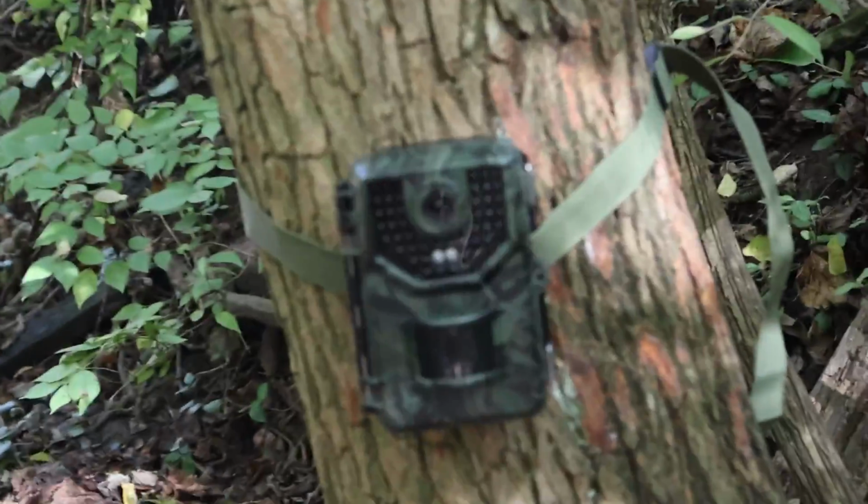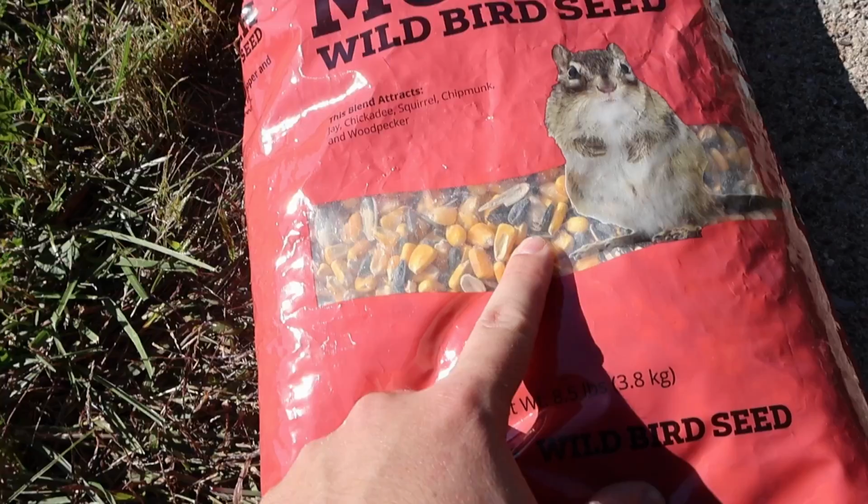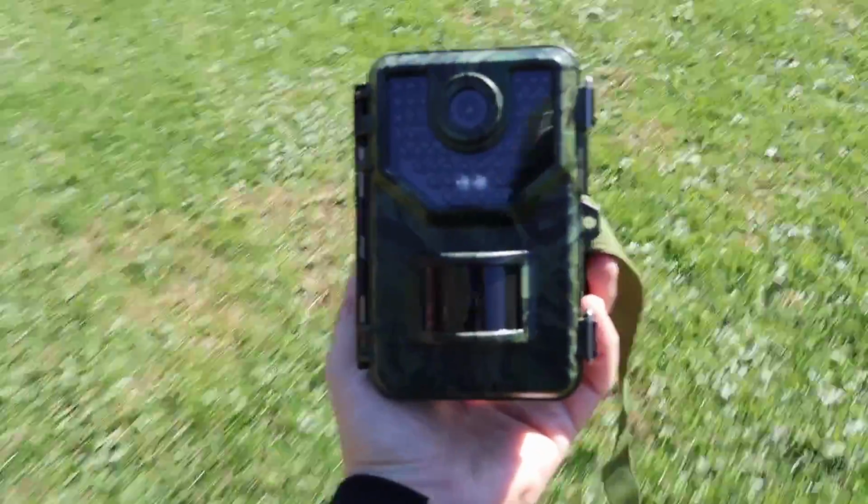To get a good idea of what's hanging around this creek, I put the camera out for 24 hours without any food. This way I can compare the 3 different types of food and see which attracts the most animals. Here it is all set up. Now we wait. The first 24 hours flew by. Let's see what the camera caught.